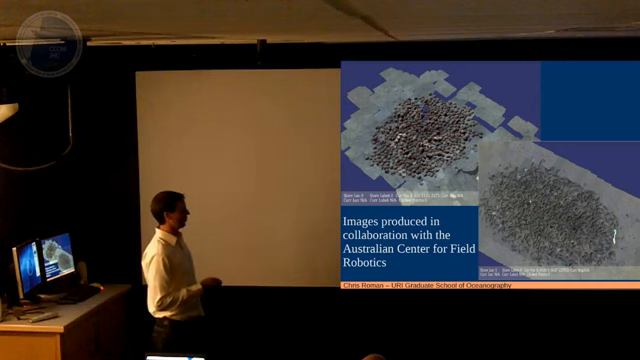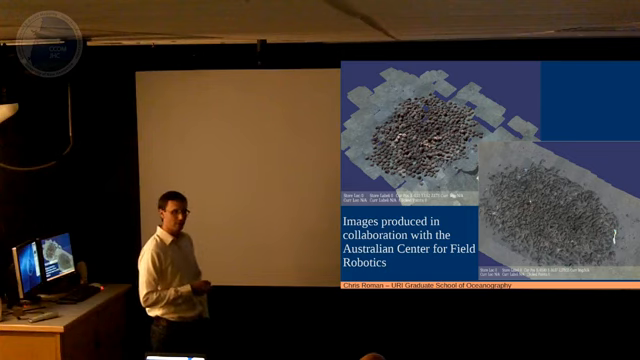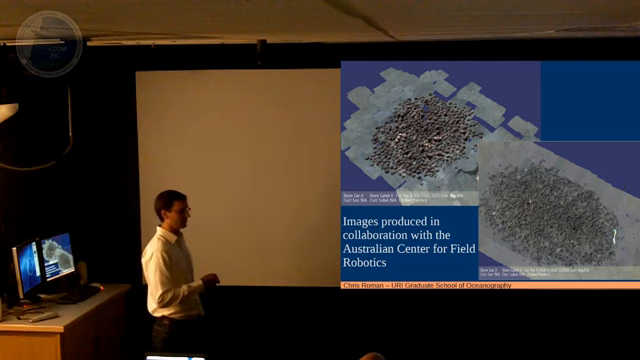Another example. And I should say a lot of this work, the core mapping algorithm that produced these plots, was our data collection and software that we're working with from the Australian Center for Field Robotics. The lead PI down there is Stefan Williams. And so we're collaborating with him quite a bit for this stereo mosaicing purpose.